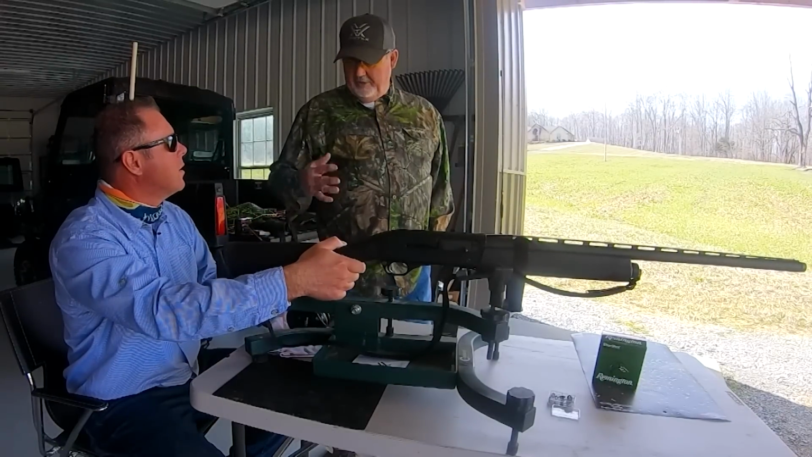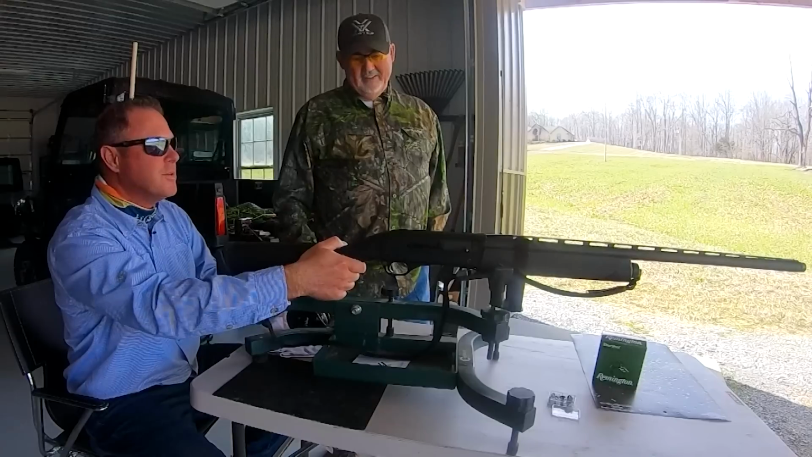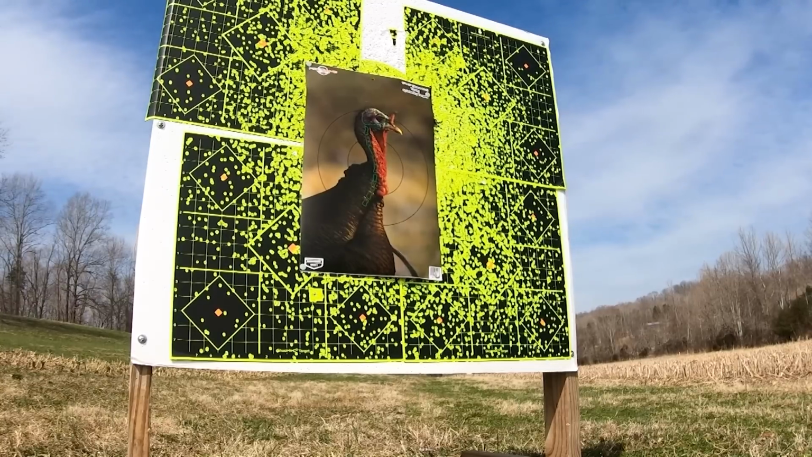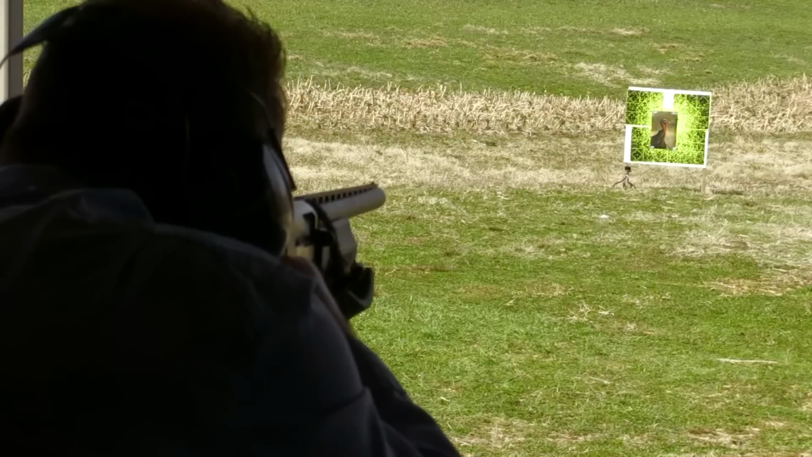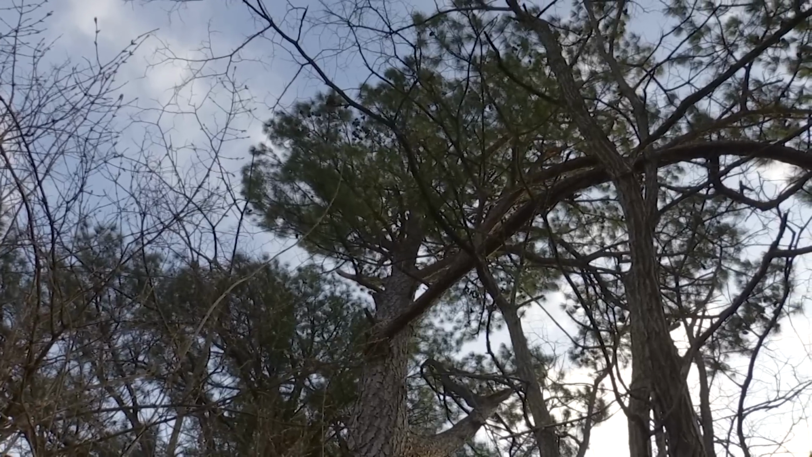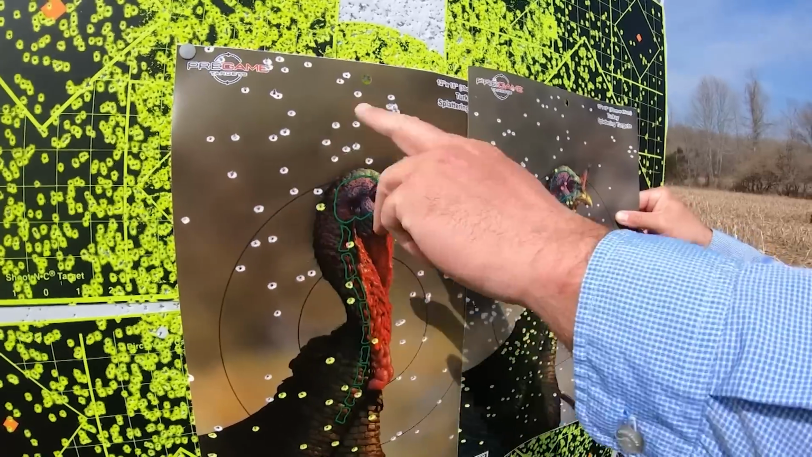All right, if you've already killed turkeys with this gun, evidently it should be on. Should be on, yeah. We'll see. Right. Very good. This is a very good pattern. I mean, it's all pretty tight.